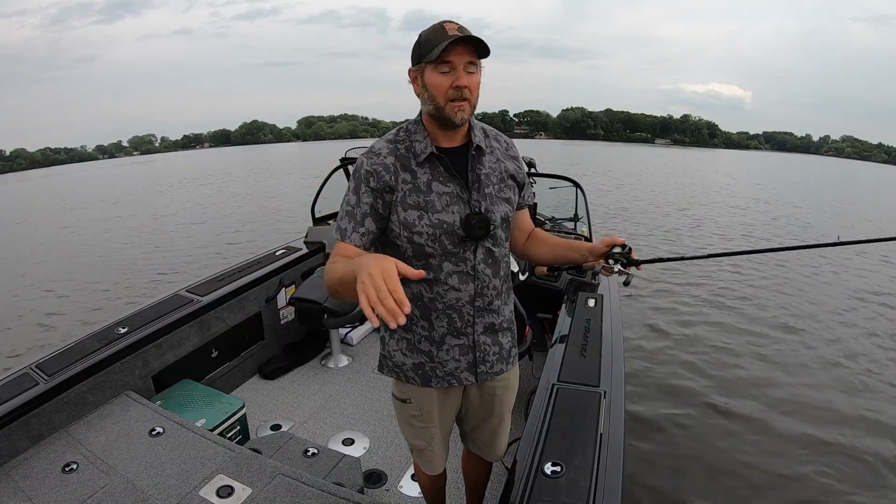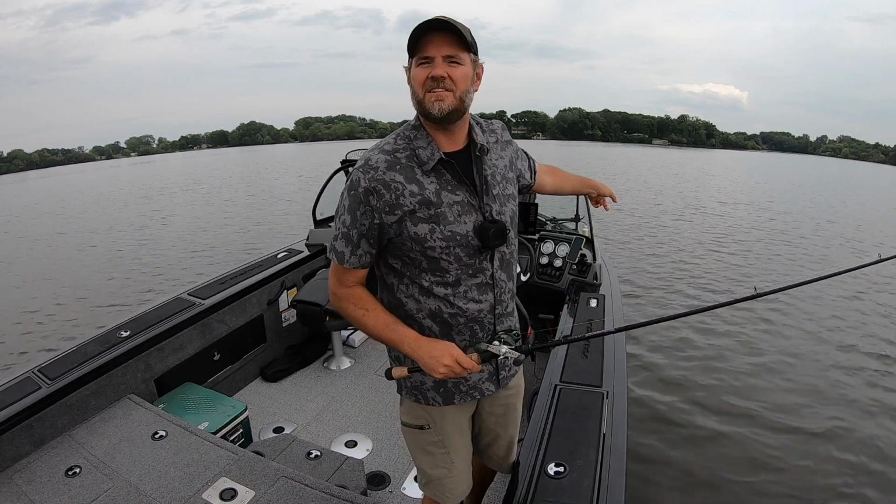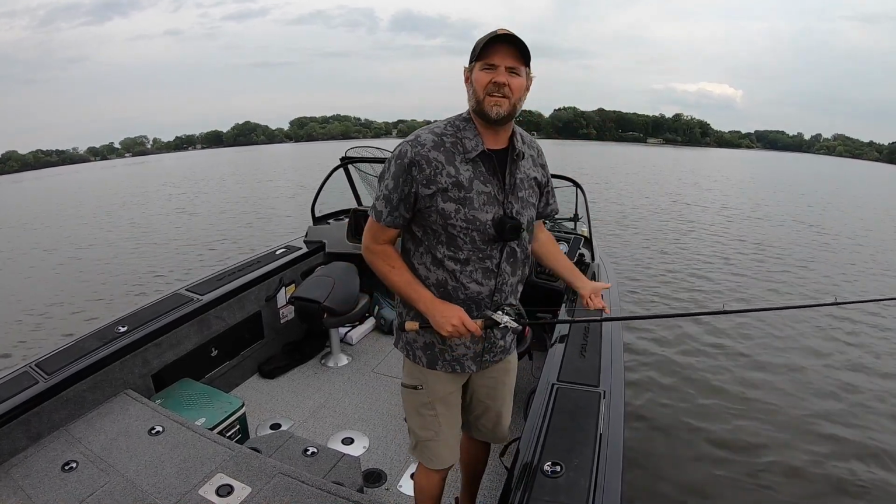We're gonna be fishing it, but guess what? We got eyes on it. We got a forward-facing sonar pole with Mega Live 2. Let's get loaded.